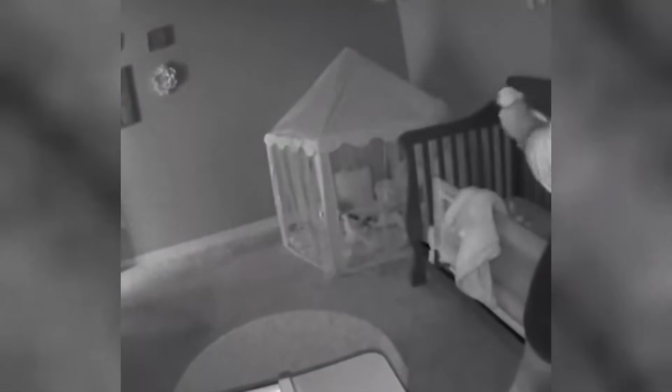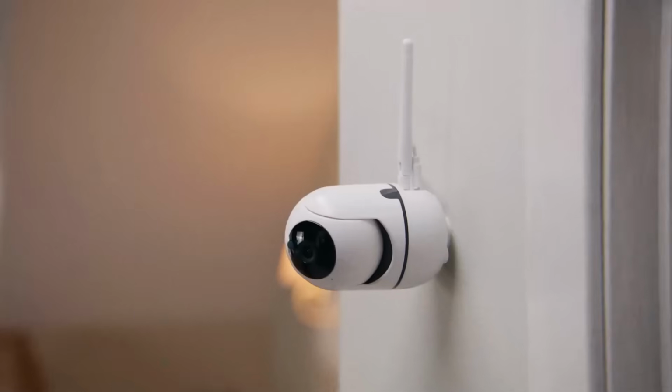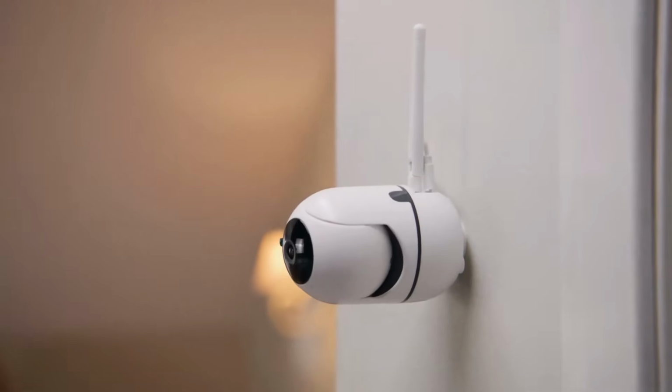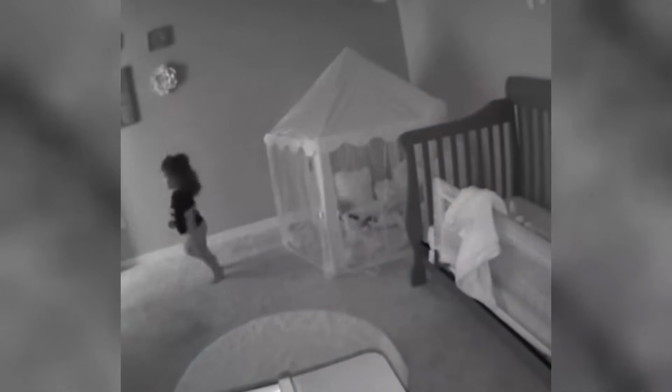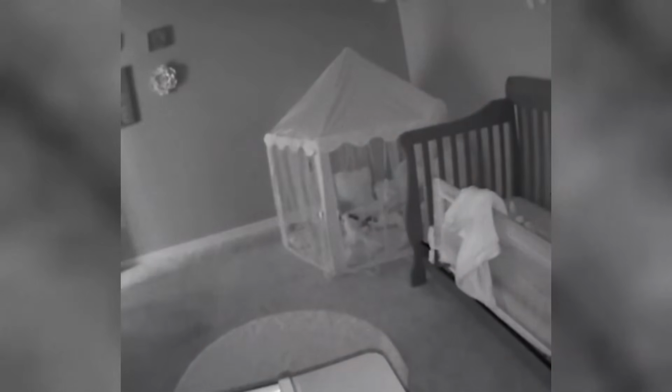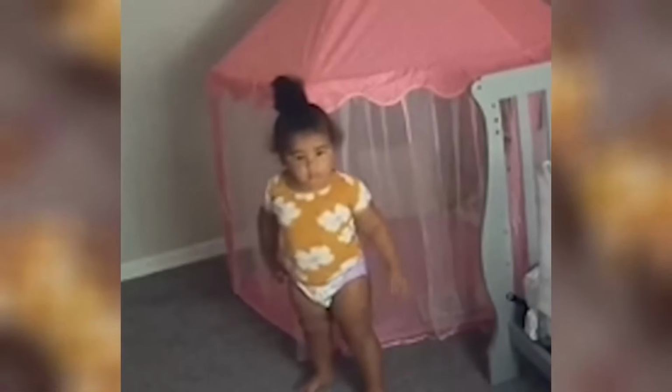On January 28, 2024, a mother posted the following footage captured by her home security camera. She mentioned that this video was recorded inside her bedroom, where various instances of paranormal activity have been occurring. In one of these instances, her daughter ran out of the room, claiming she heard a woman scream.